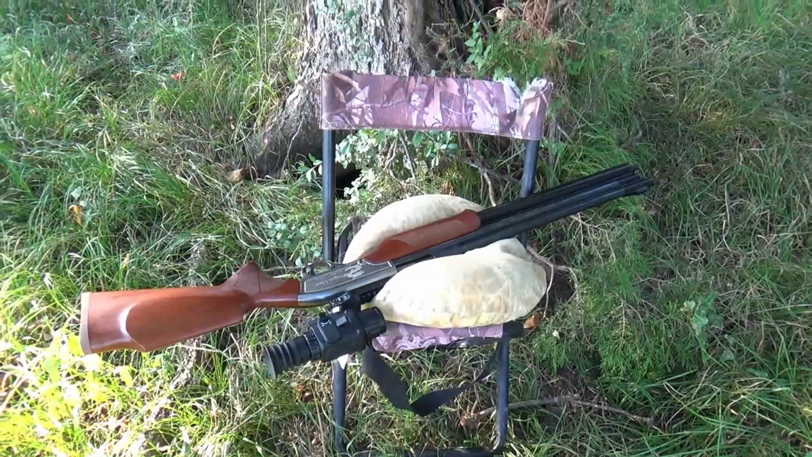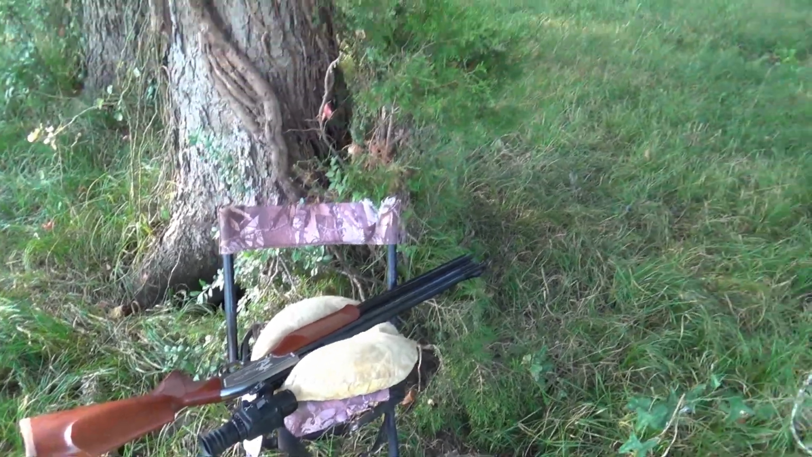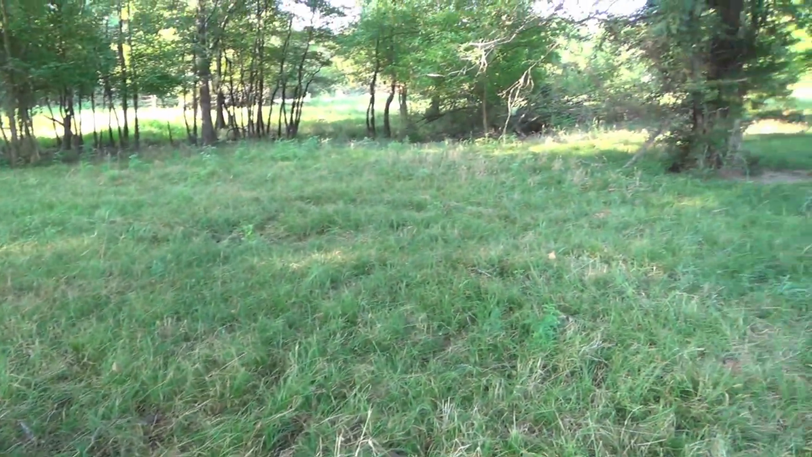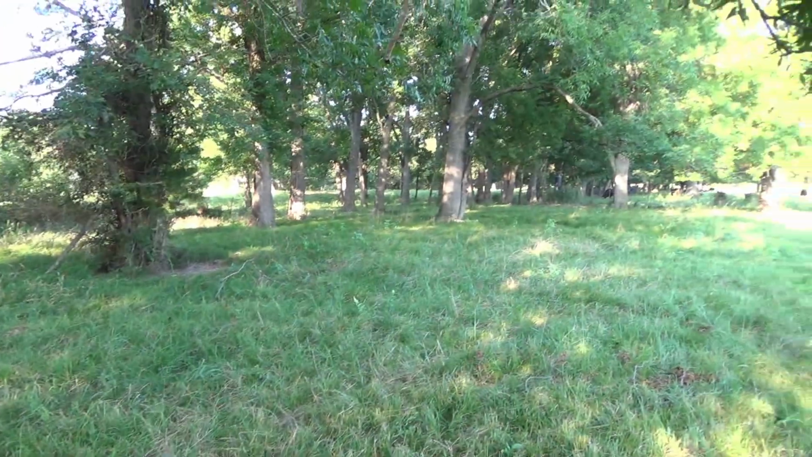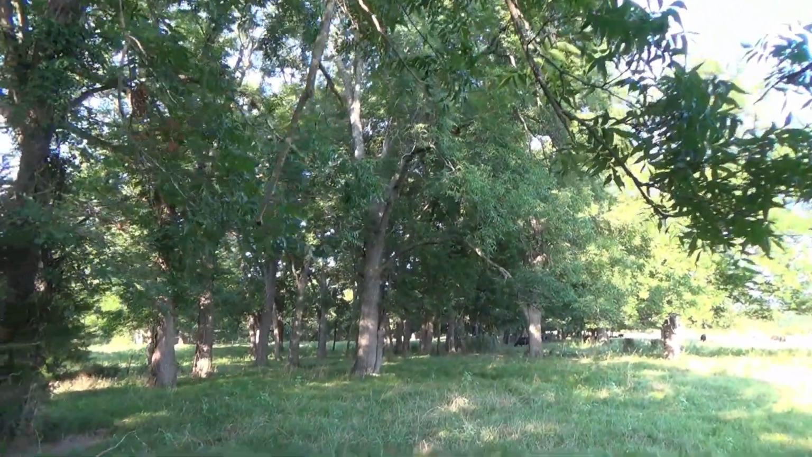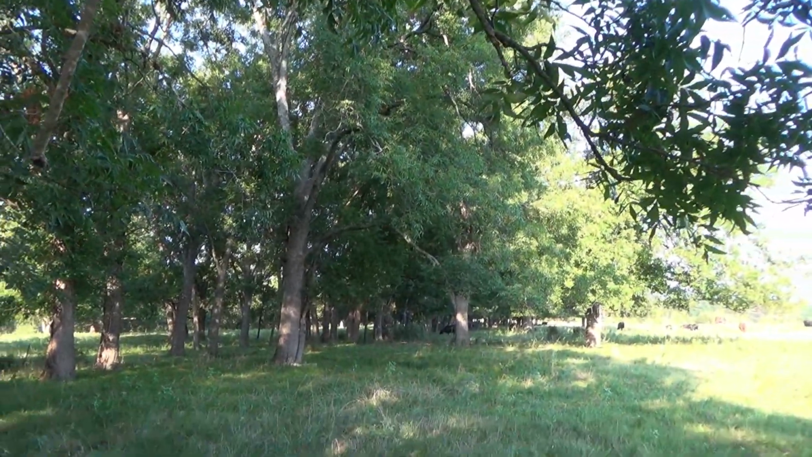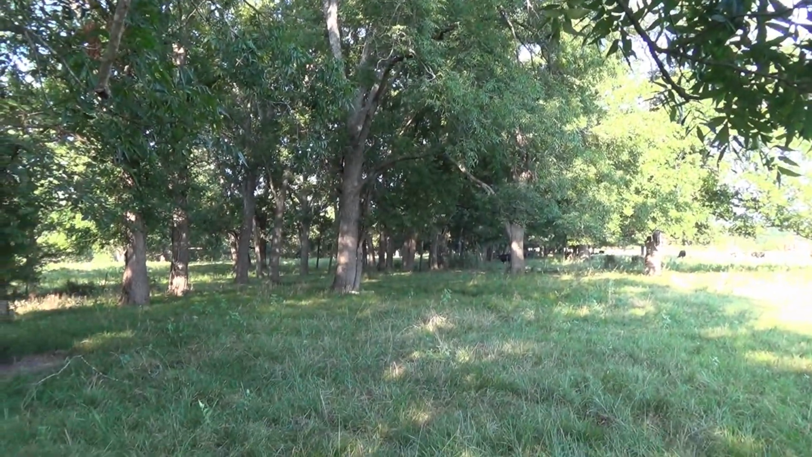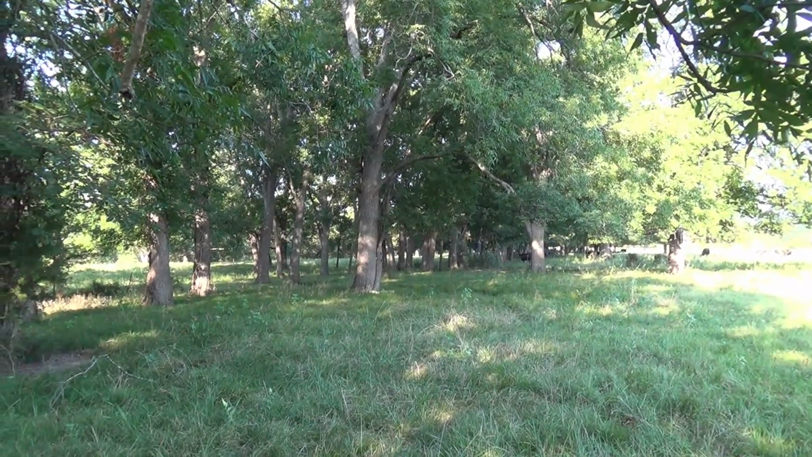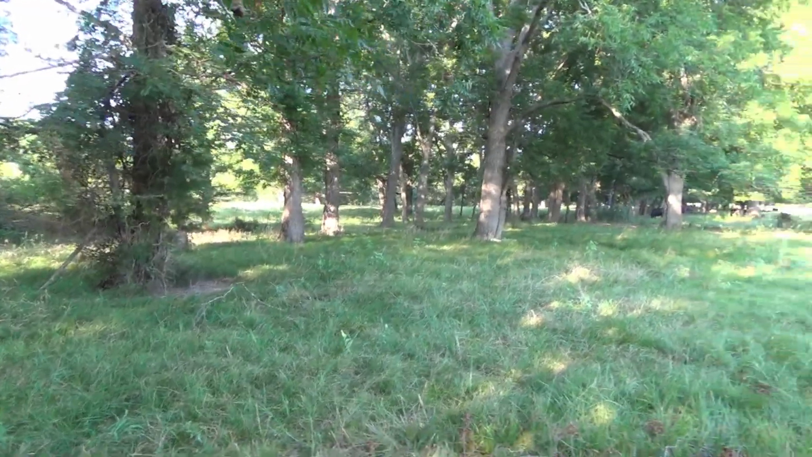Got the little chair that I showed you, Seneca Dragon Claw, and the Rattler scope over at my buddy's house. I'm going to show you why this is so good. Look at all these pecan trees down in here. These things are loaded with green pecans now. And squirrels are knocking them out. Now, if nothing else, if there was no corn out here, there would still be hogs. These hogs are coming in here at night eating these green pecans.